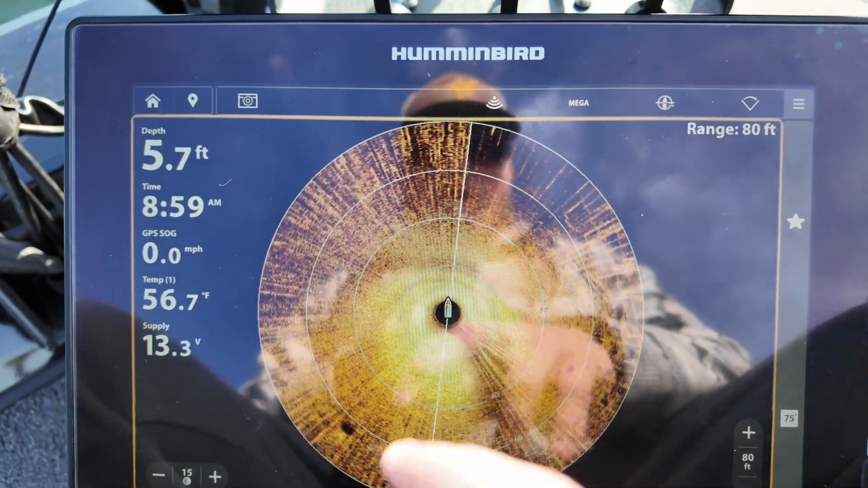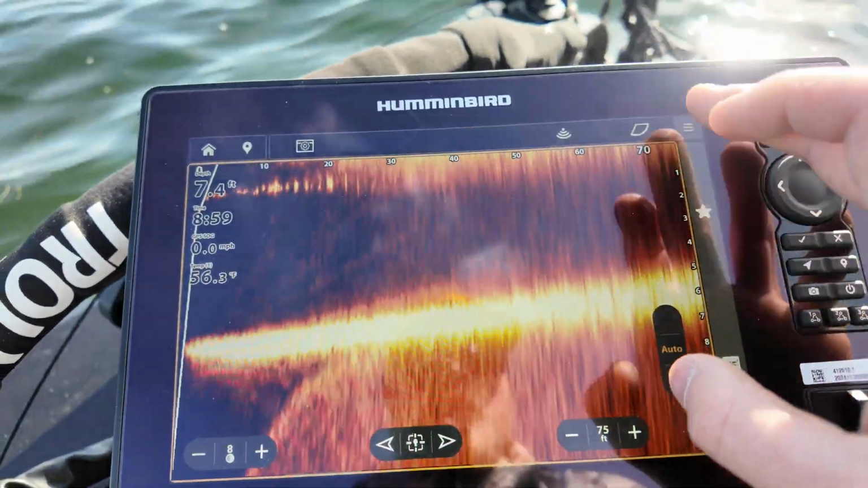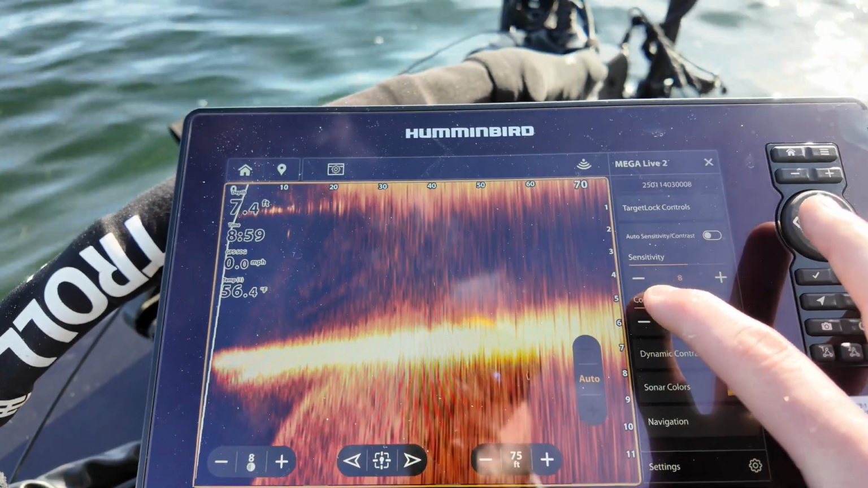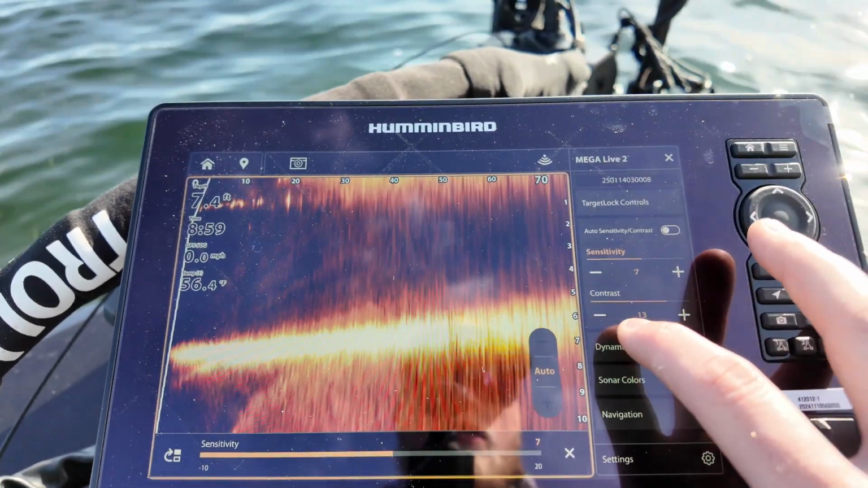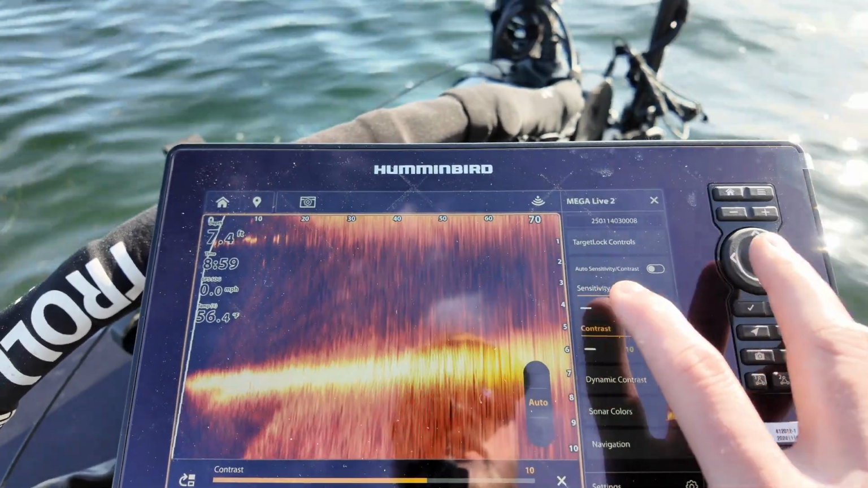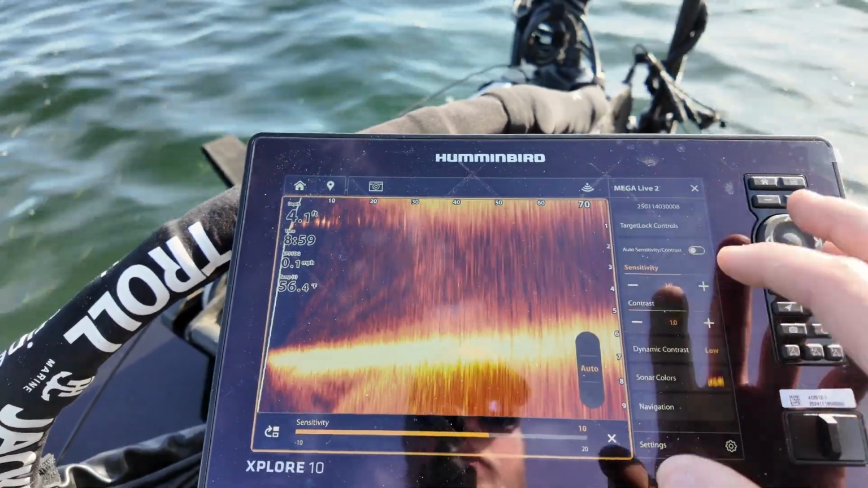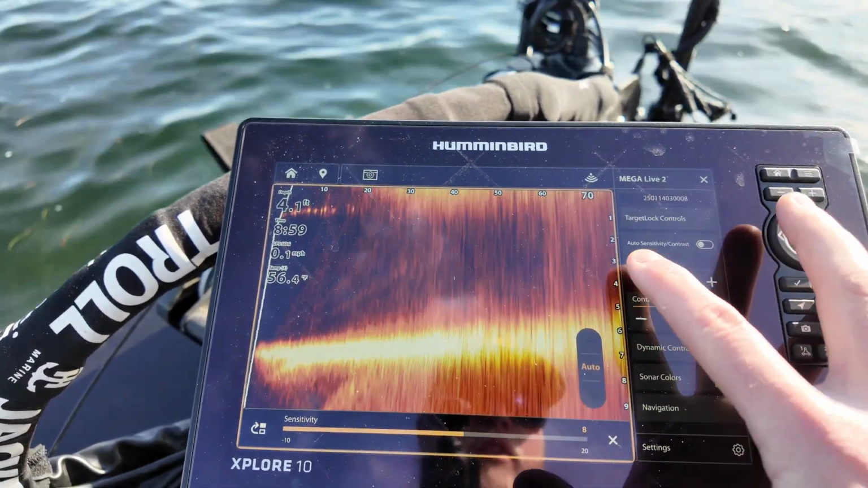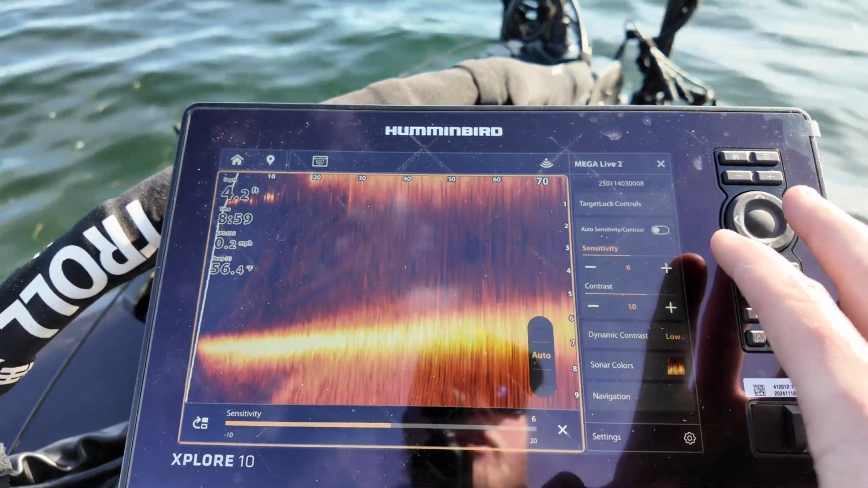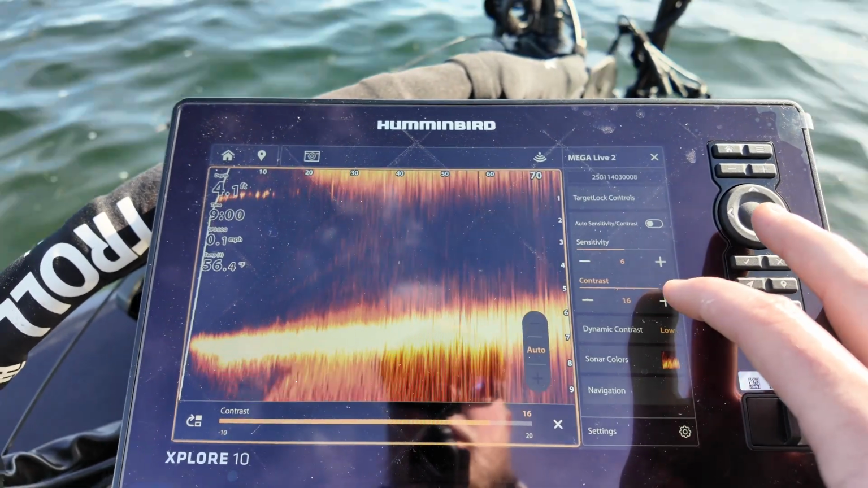Oh, we can change that. Let's see for Mega Live first. Let's go to settings. Sensitivity is at 8. We might even be able to go down. Like, I would start at 10 and 10. I'll go back to 10 and 10 for you guys. So this is what 10 and 10 looks like. That's fresh out. I'd probably turn the sensitivity down just because the water's so clear. It's not going to be fighting to find a fish. Maybe even 6. And I'd turn the contrast up to say 14, 15, 16.